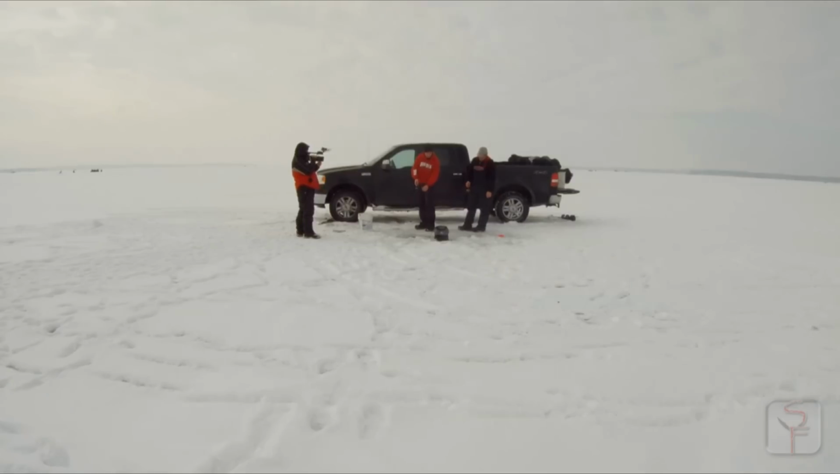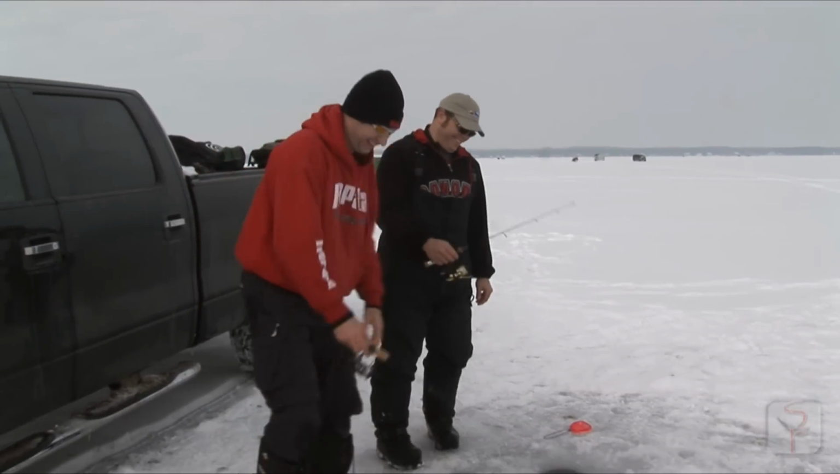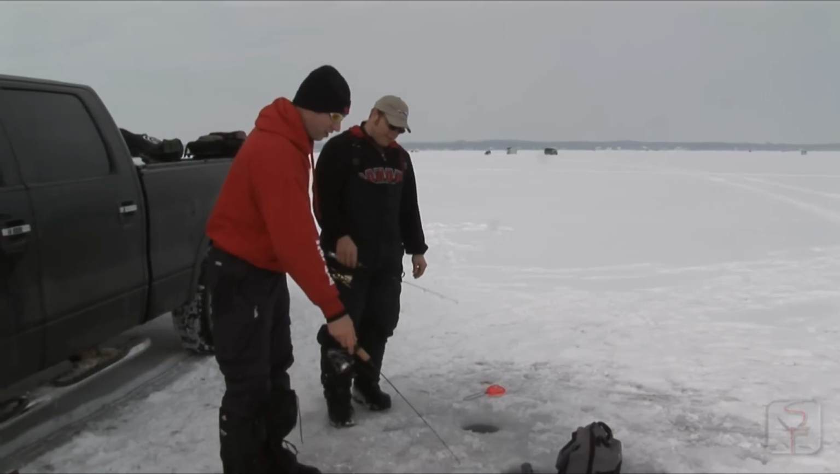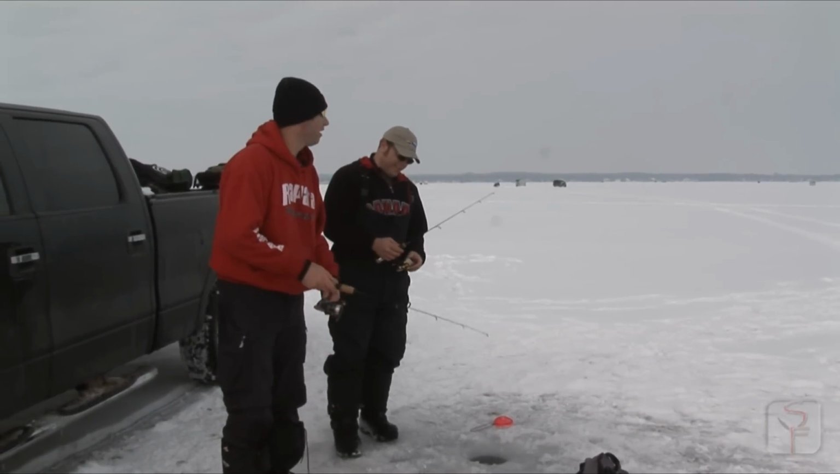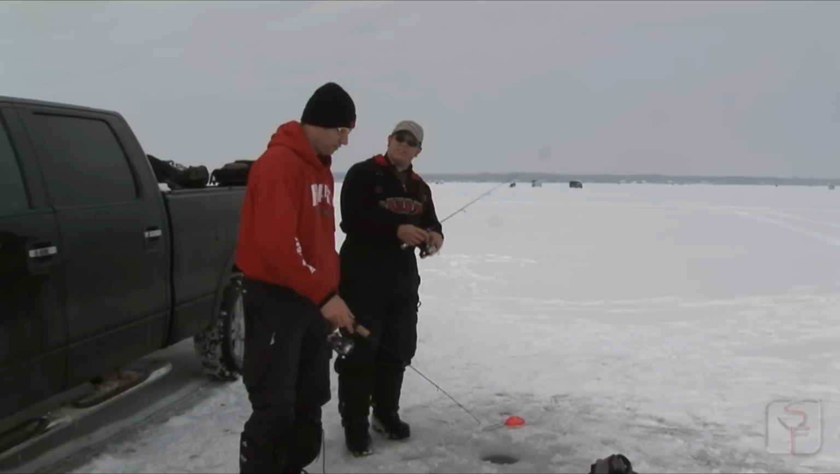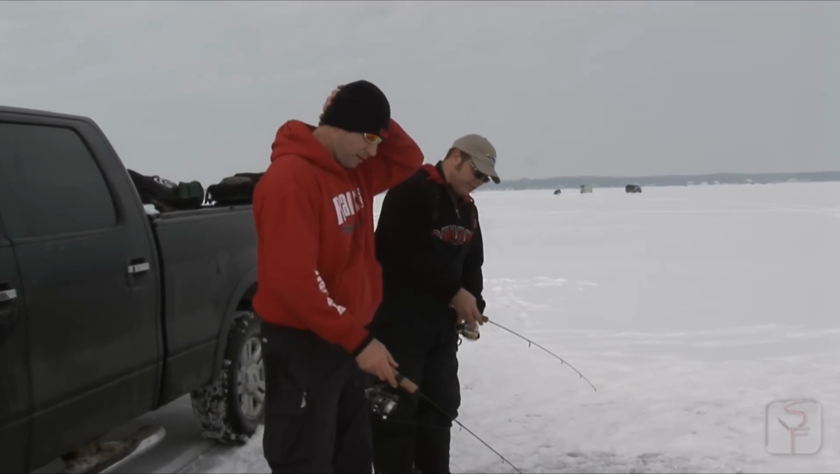I had a fish on my bait. Oh, I still have to set up my tip up. With the action this good, eh? It's hard to concentrate on two lines sometimes. Yeah, but it stacks the odds in your favor. Today's nice because the fish are really cooperative, but on slower days, it gives you the ability to increase your odds at getting a fish.